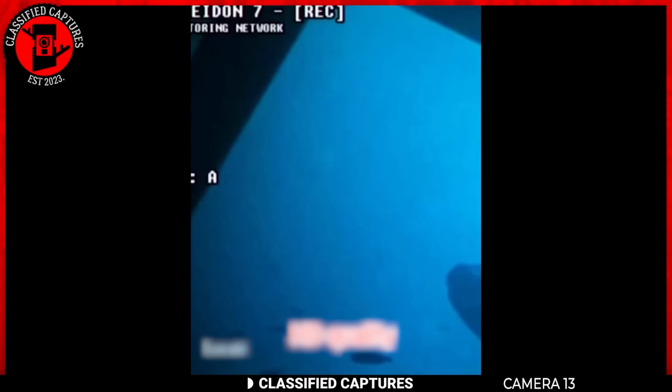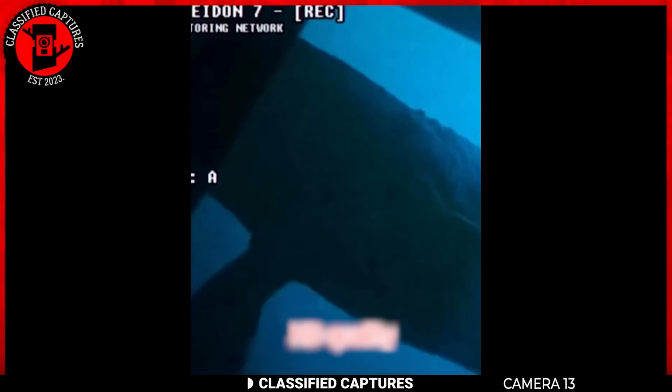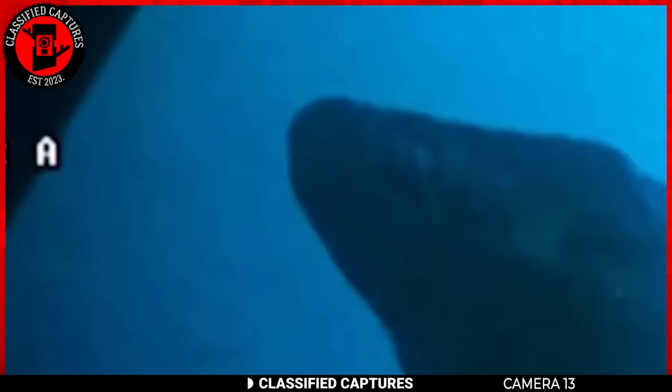Take a look at what this underwater camera captured. It's not just the lights falling from the intriguing sky, there's something massive lurking beneath the surface. This creature captured on the camera isn't your typical whale or shark. It bears a striking resemblance to prehistoric fish. It's as if a creature from the depths of time has resurfaced, adding another layer of mystery to the already perplexing events unfolding before us. What do you make of this unexpected discovery?